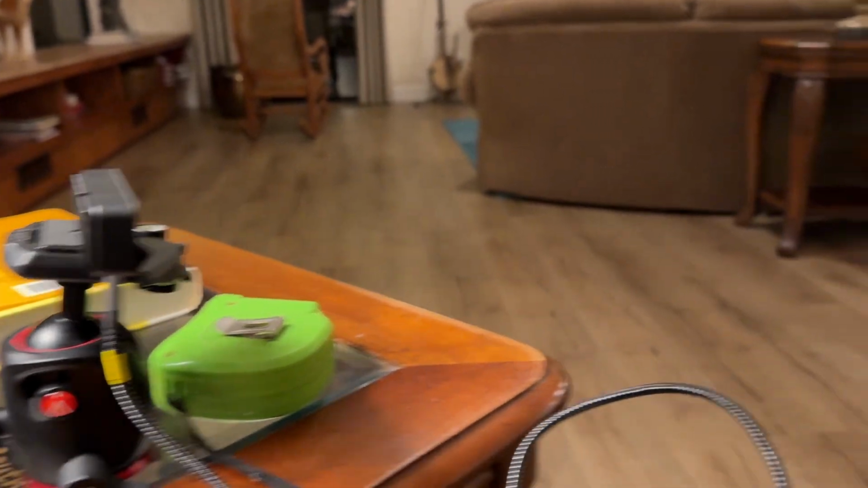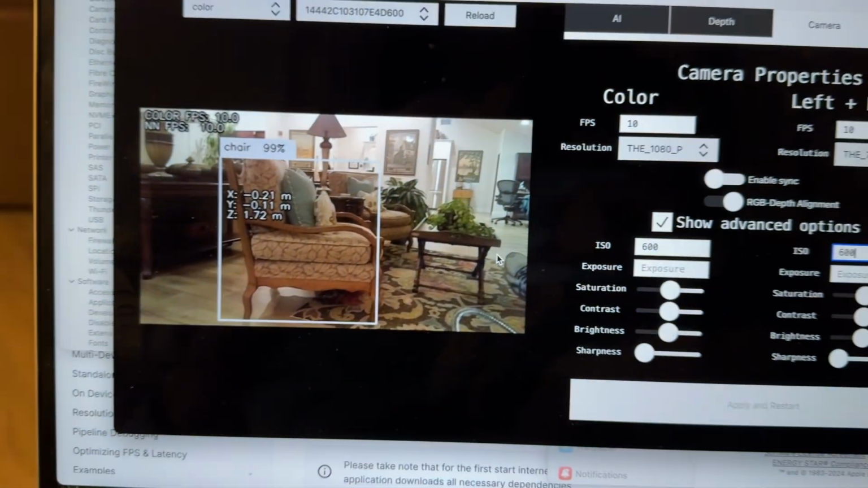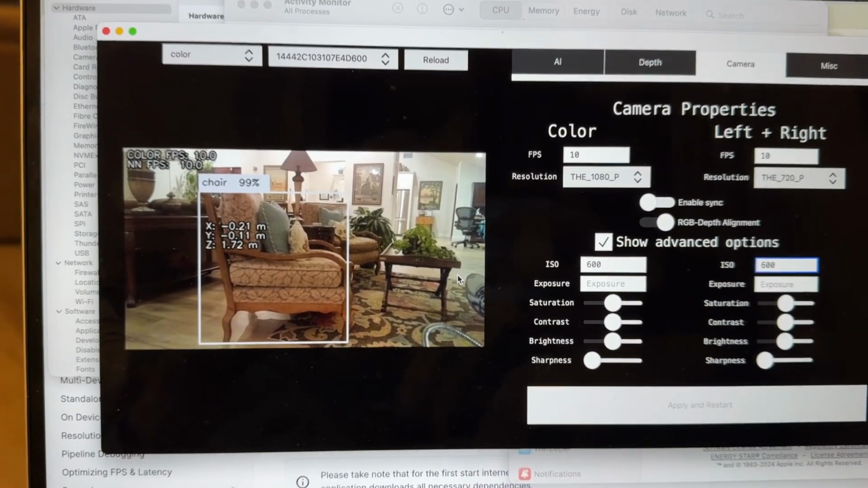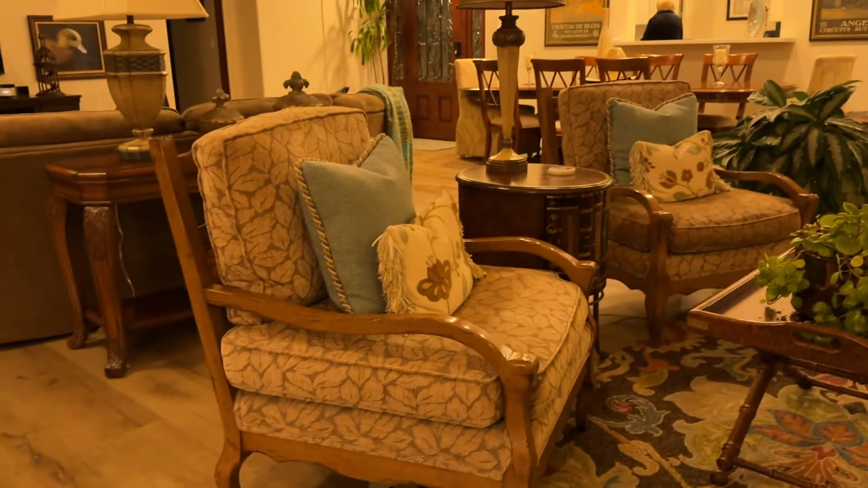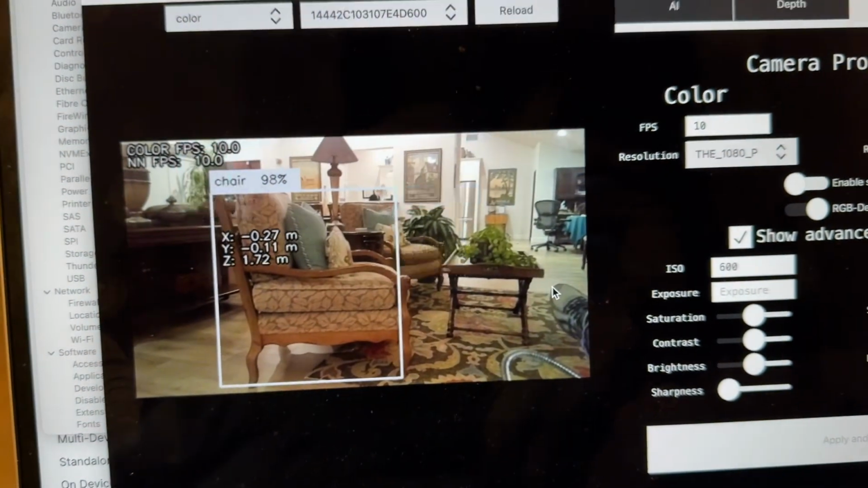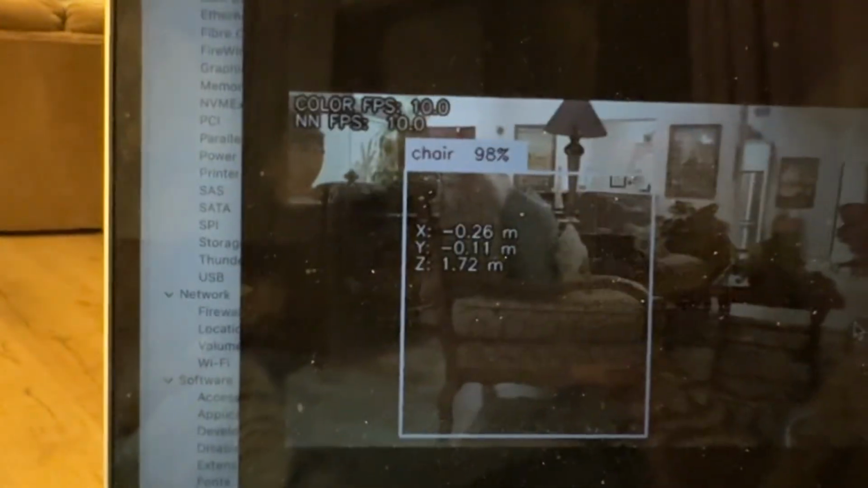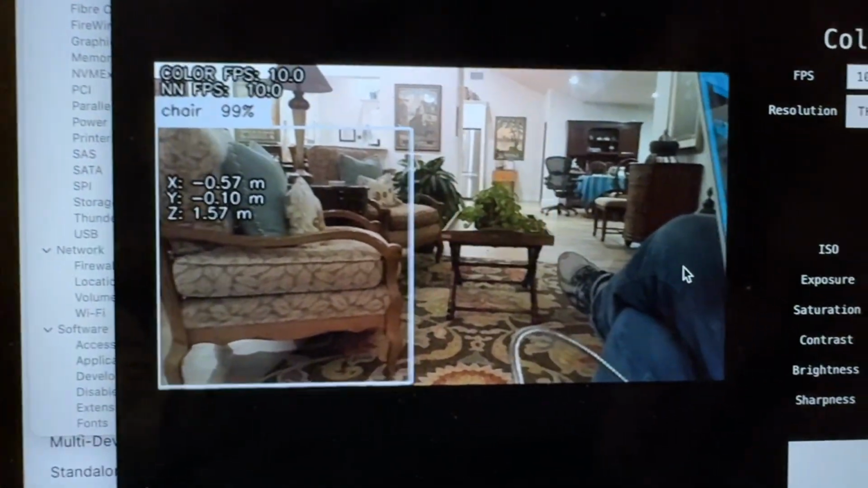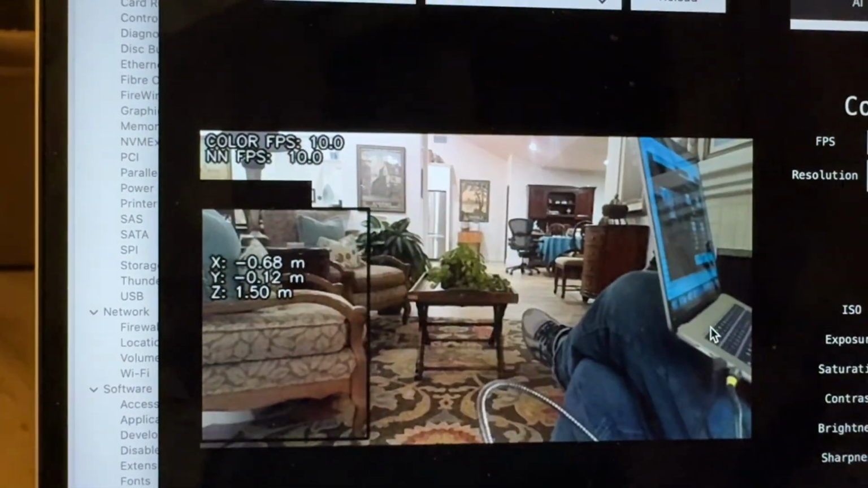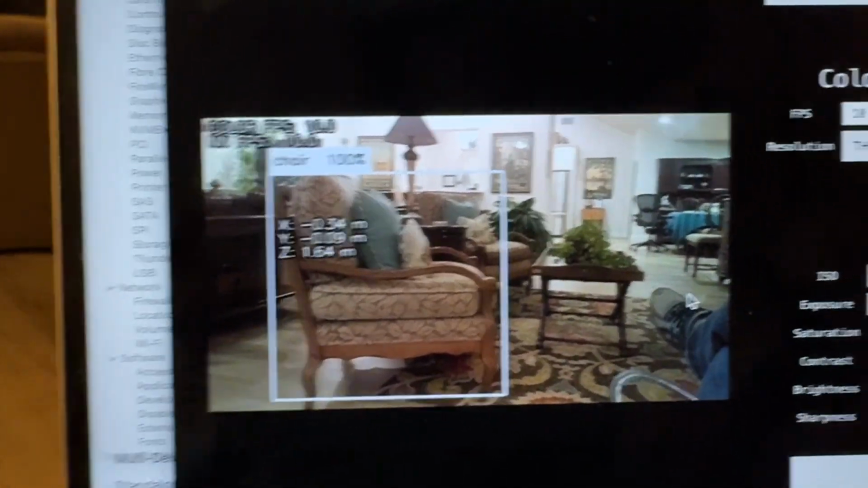So this is the camera, and I've hooked it up to my MacBook Air M1, and this is what it's showing. So the camera's seeing this chair over here, and I checked it earlier, and it's within about 10 centimeters accuracy. So it sees the chair and potted plants. It seems to like potted plants. So this is how it's working.